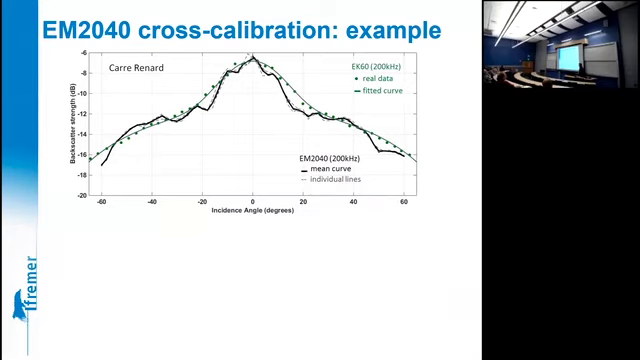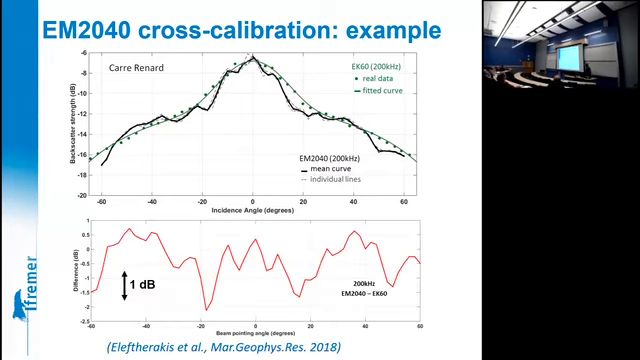And that's an example of a result, a cross-calibration on Carré Renard with an EK60 Simrad system, 200 kilohertz, and our EM-2040 also working at 200 kilohertz. And that's the result, and that's not so bad. The single beam data are in green, and the dark line is the multi-beam. And this gives us this calibration curve that we can then apply to the 2040 data.